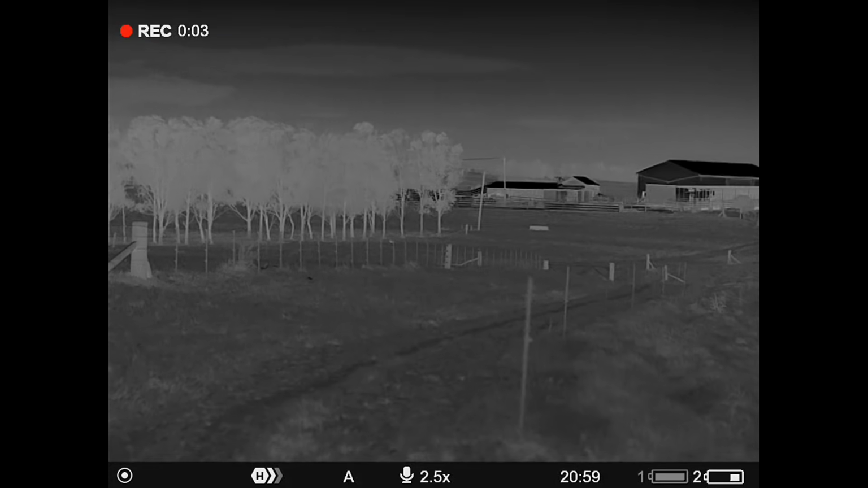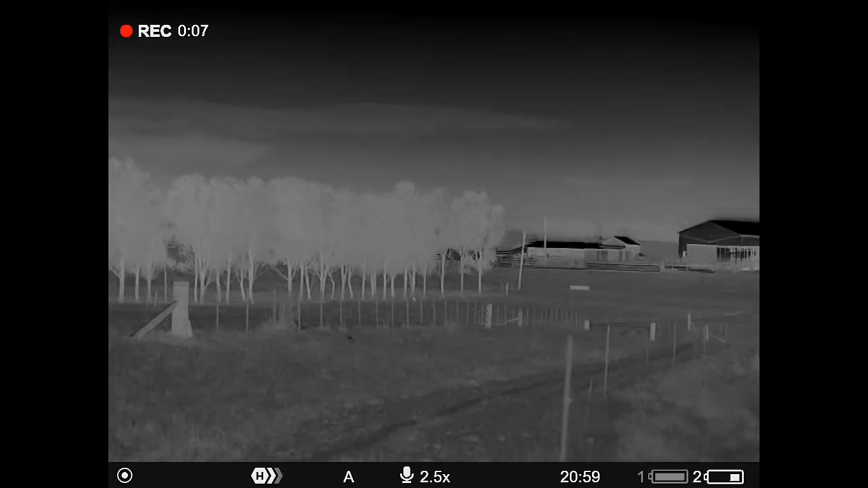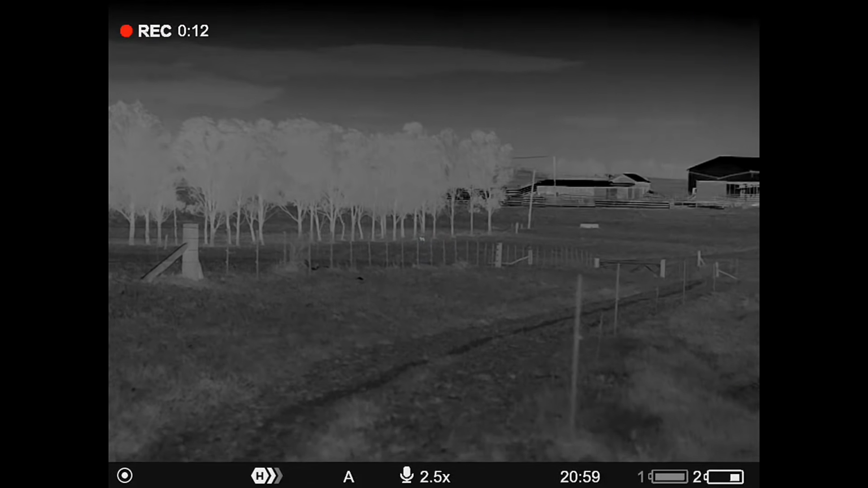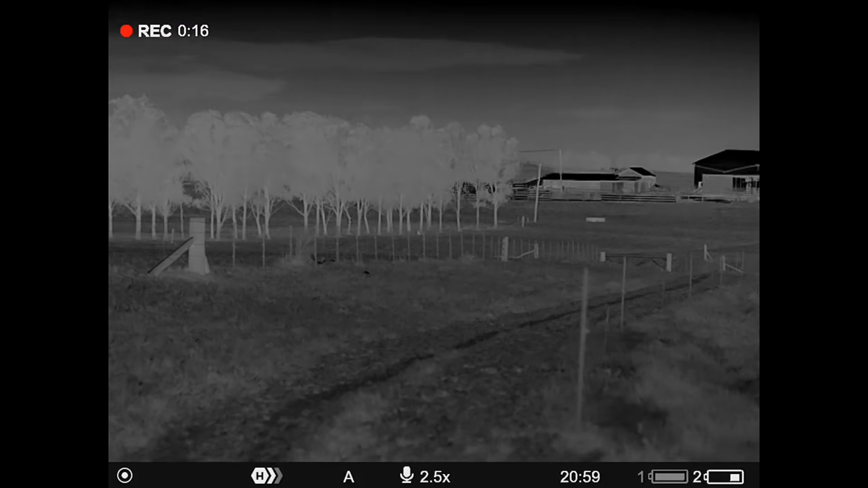That's what I didn't want to see coming out the other end of that paddock with the cattle in it. There's a fox down there under those trees. It's 300 metres away. It's come out of that exact paddock. You might slow down enough to get up there. We'll zip down and see how we go.